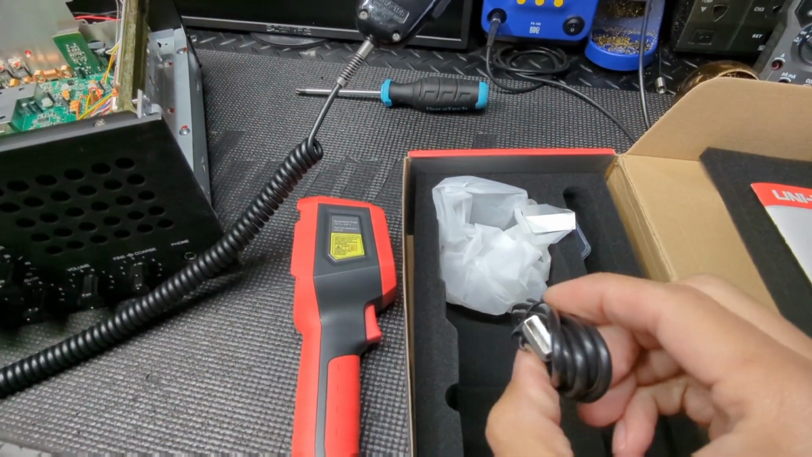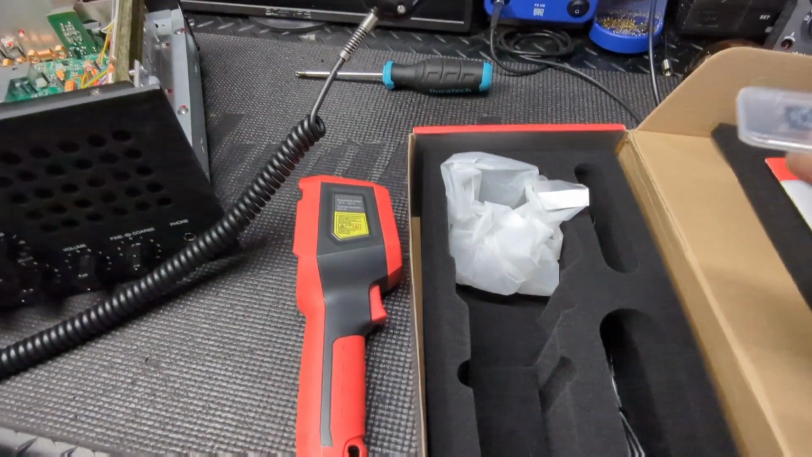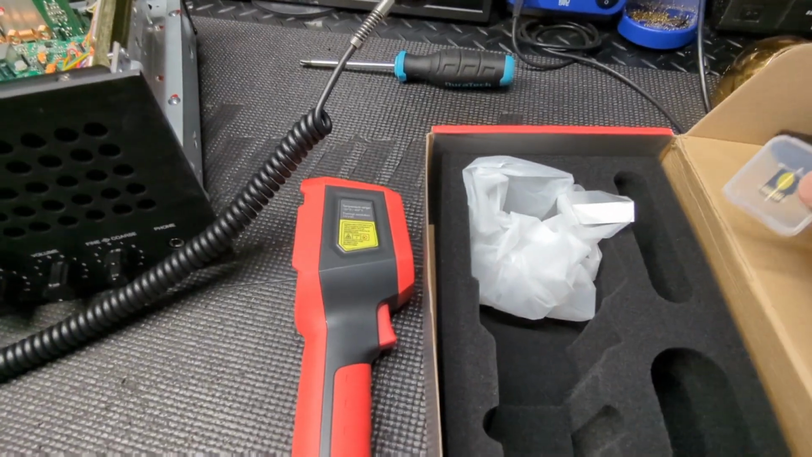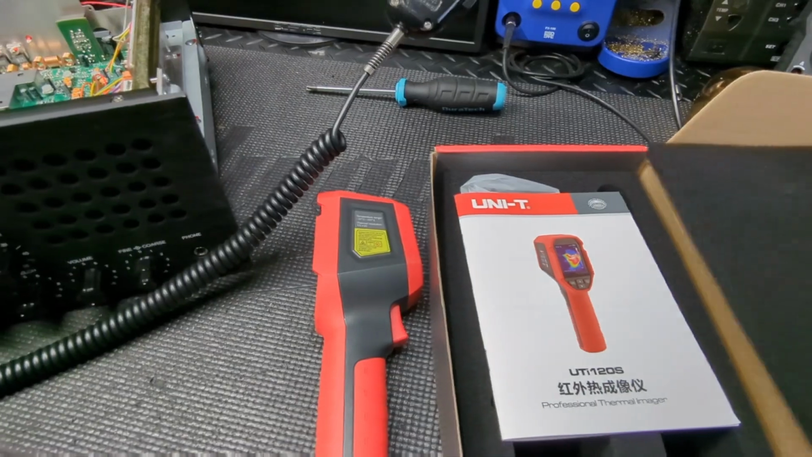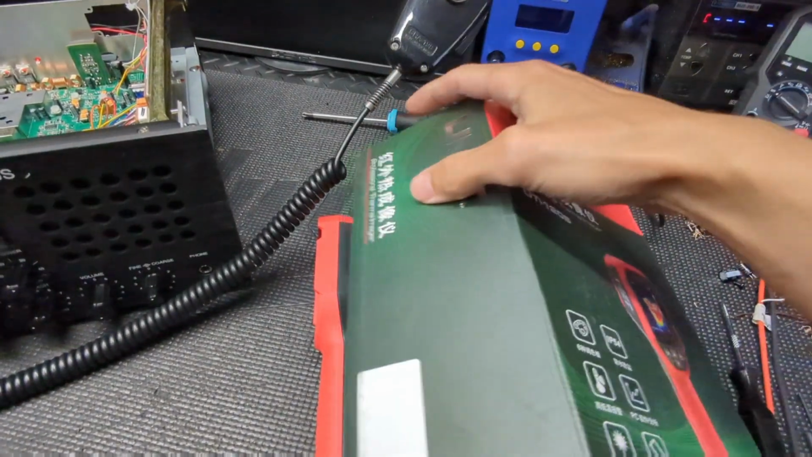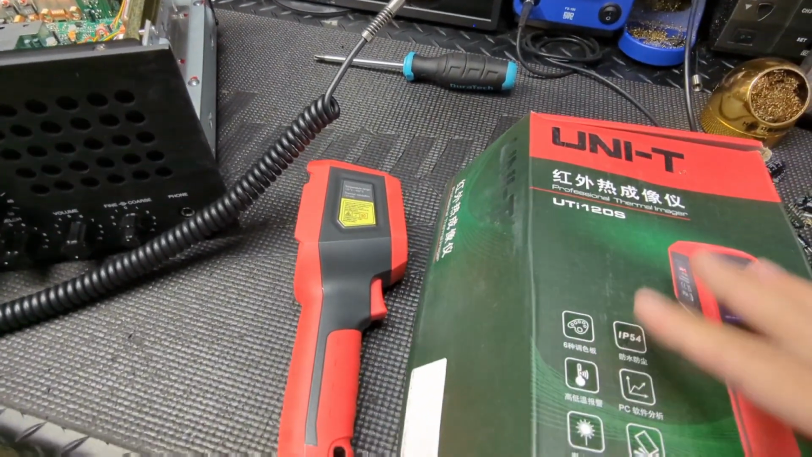But here is the USB cable for that. And then you have a micro SD card, so you could upload it onto something, or take your results if you wanted to get serious with data collection.